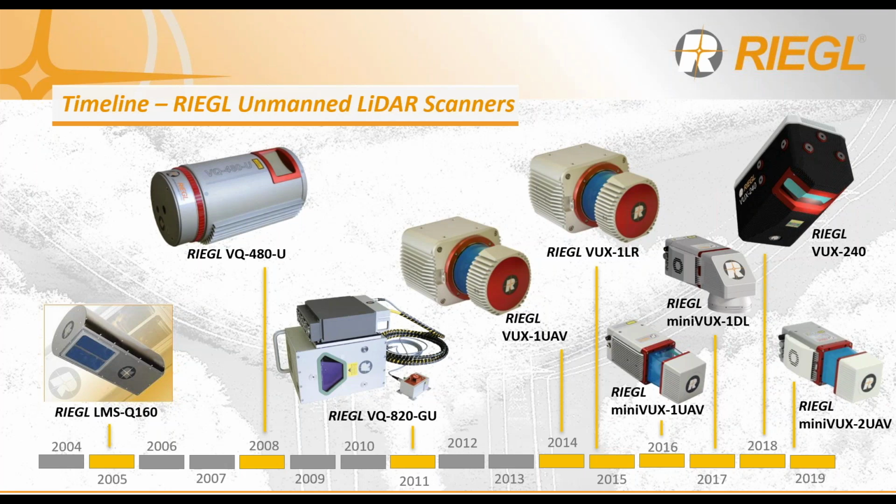The VUX-1 was later renamed to be the VUX-1 UAV, and it is this scanner that has truly built the foundation of RIEGL's UAS LiDAR product family, with further developments established every year since then. Next, Stephen will dive in and describe the VUX-1 UAV in more detail.